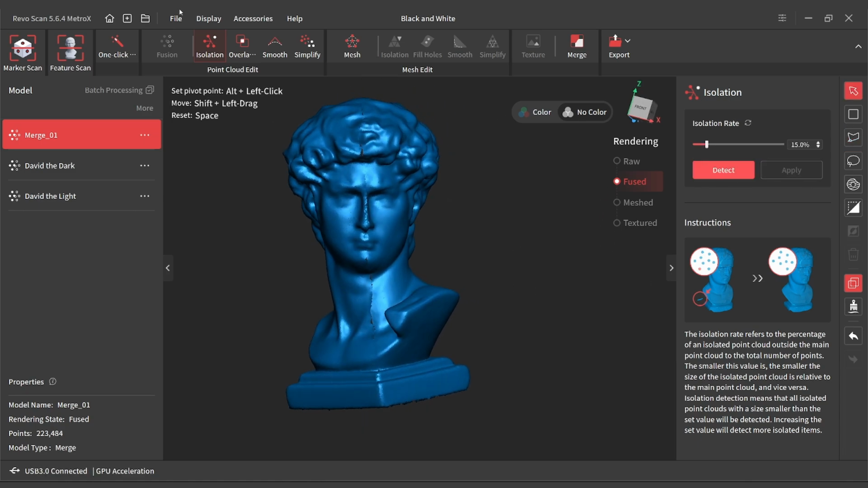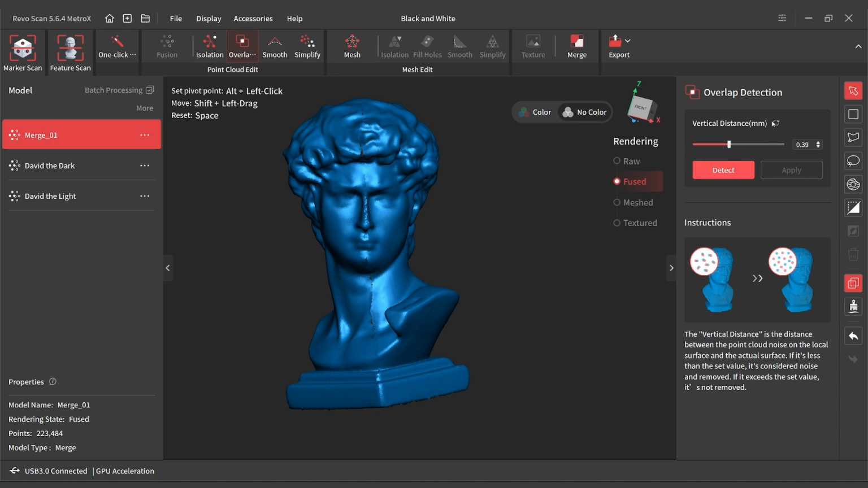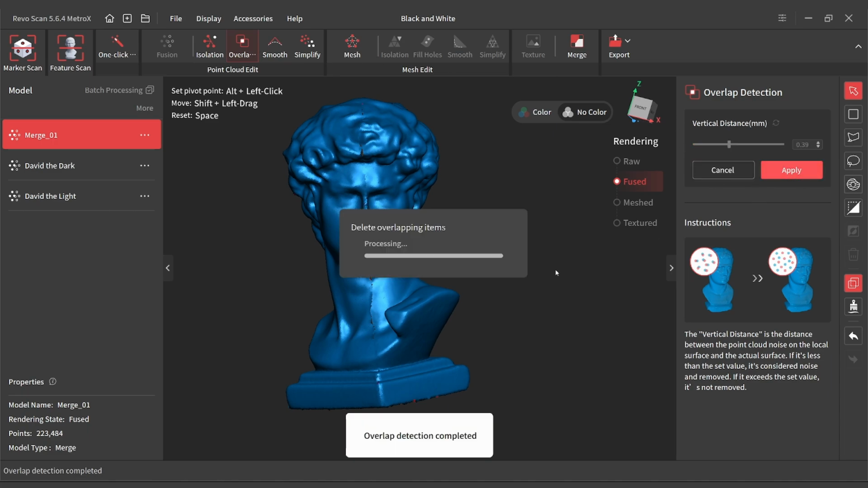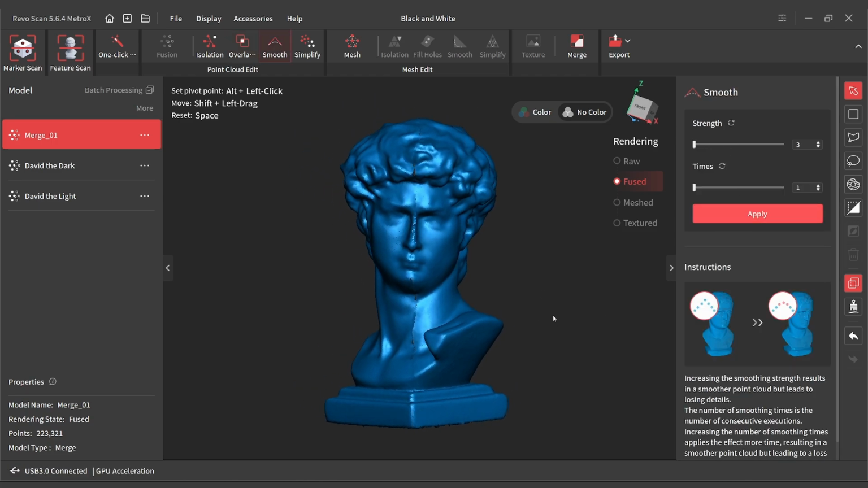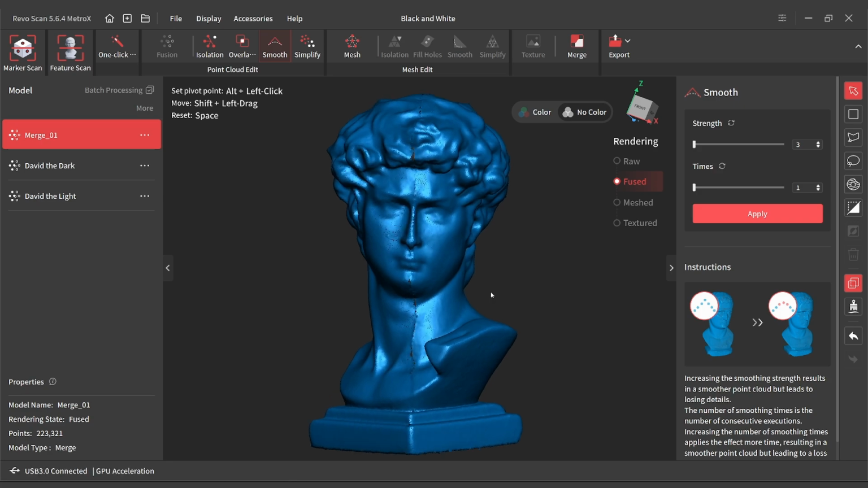And what I'm going to do now is an overlap. Yeah, not a lot of overlap data on that, but what I'm going to do is another low-level smooth, and that's actually going to bring some imperfections to light here.